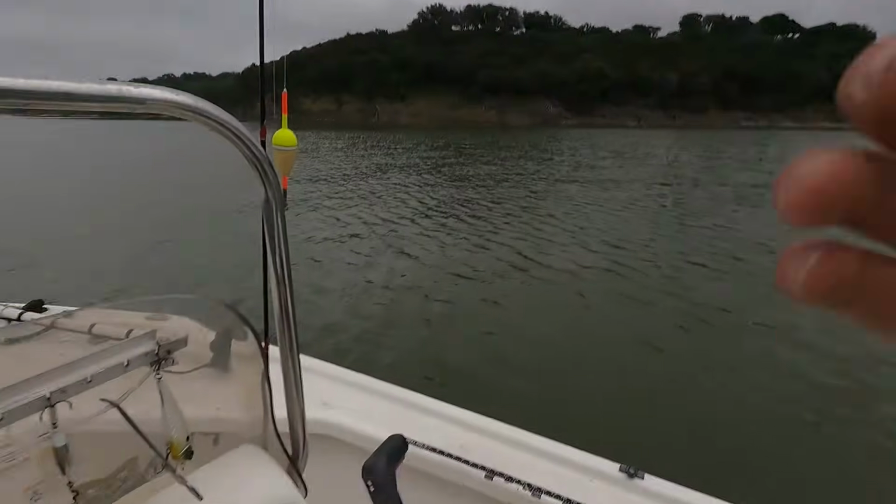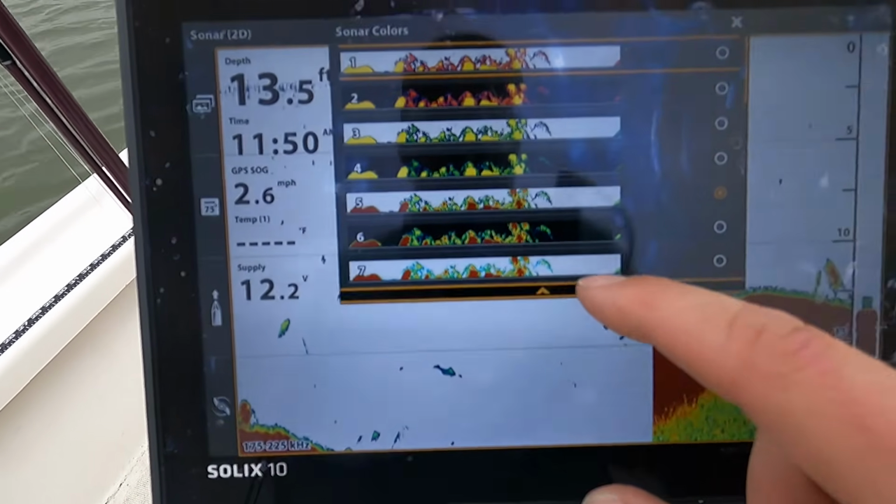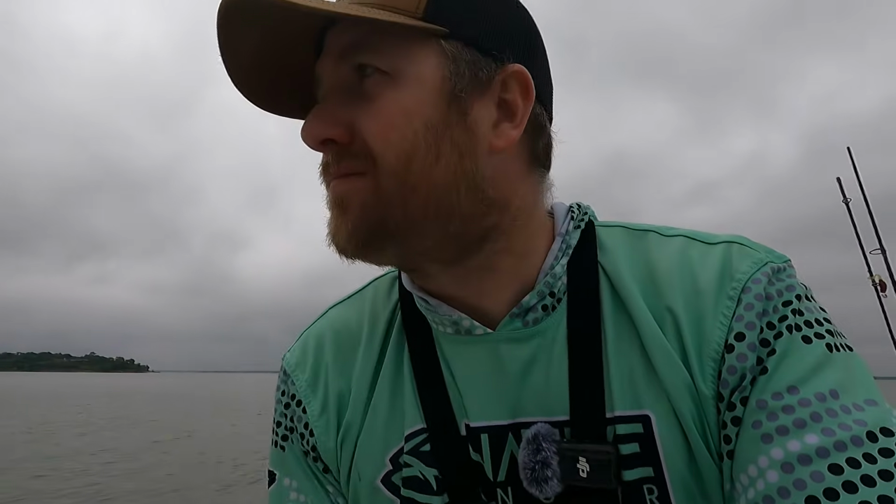Now, some cliff notes: the bar graph up here, you can pick the colors that you want, but usually on most standard 2D sonars, the denser the object, the darker red the object will be. So when you're looking at stuff like bait balls, shad, it's going to look a little more green, because on the spectrum of colors for this 2D sonar, green represents a medium dense thing. 2D sonar is kind of like an ultrasound.